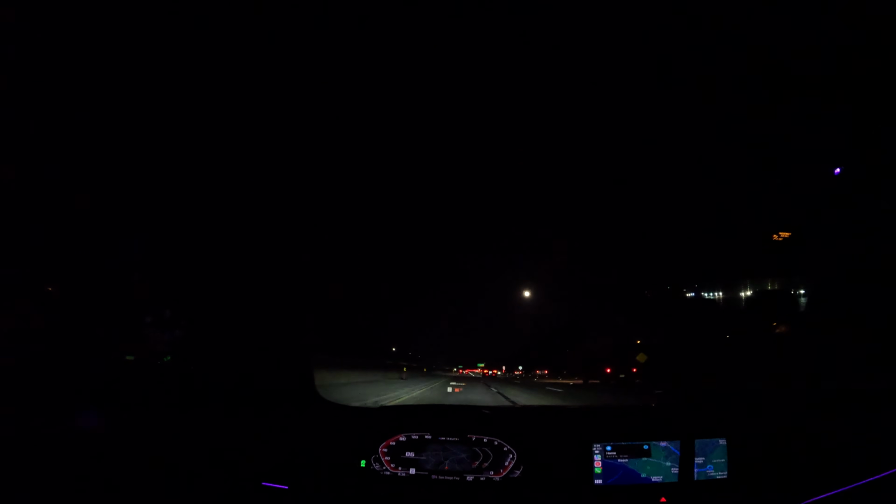This car just wants to sing, man. This car wants to sing. Could sing your kids to sleep. Just one little lullaby. Such a great car.